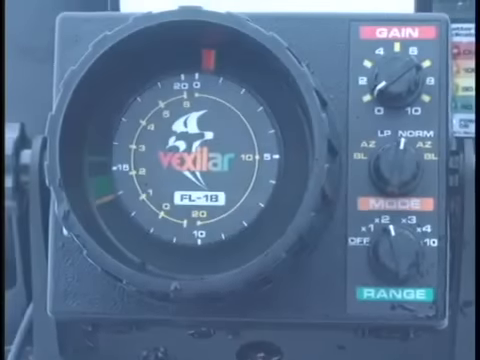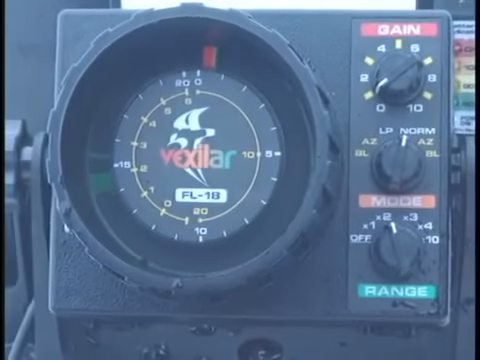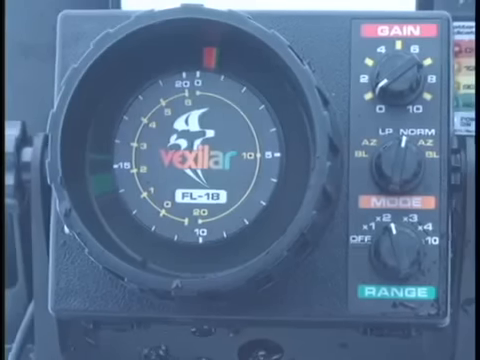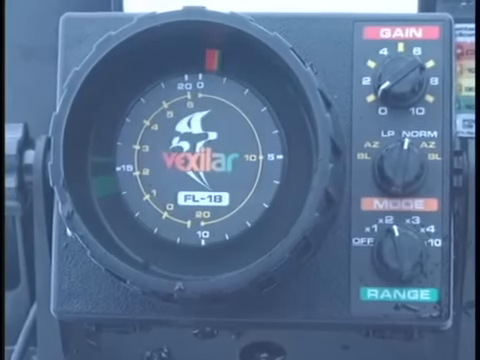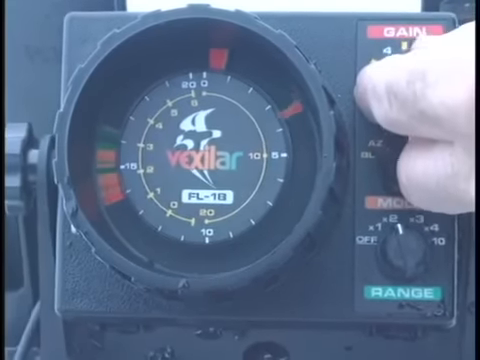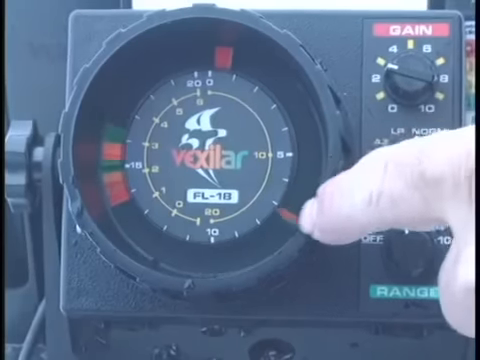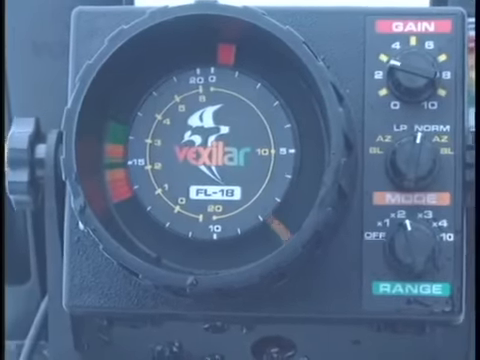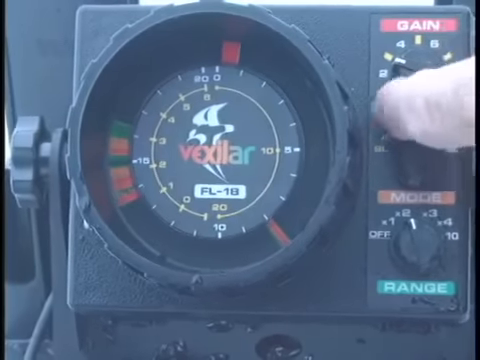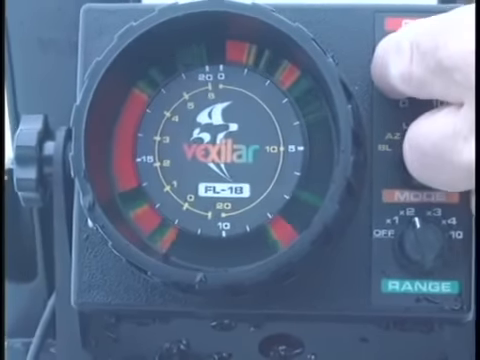Okay, here we are. We're going to set the gain now. But remember, we're in a normal setting and a range mode of 2. And now we're going to set the gain so that we can watch our lure sink to the bottom. I start the lure down the hole, and we're going to turn up the gain until we see the lure going down. See it going down there? That's my lure that I just dropped down. That's how much power I want to give it. I don't want to overpower it and bring up extra clutter in there.